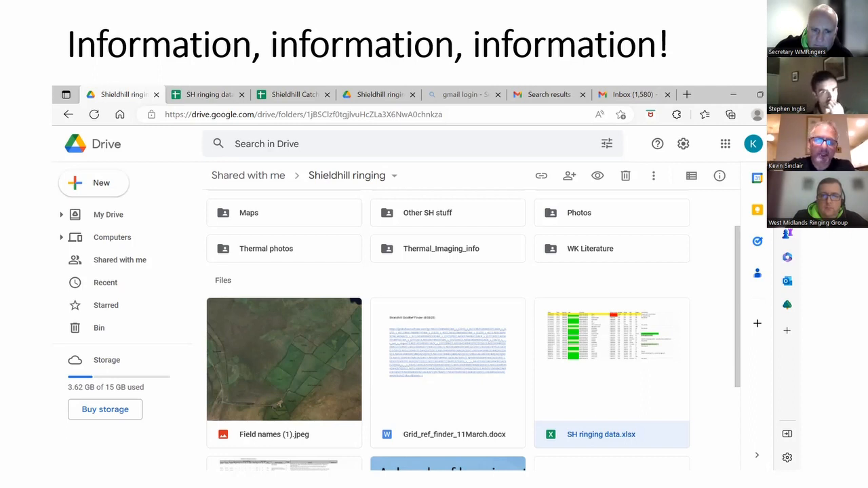So coming on to this slide here, and this really just shows you, we set up a Google Drive hub for all our information. So what you see here is just a screen capture of some of the folders that we've got there. And it's really just to give you a feel for the amount of stuff that we chucked in there. So all the good stuff that you guys have produced in terms of thermal imaging info and others, we've got a folder for that. We've got photos of the birds, various bits of literature, just a go-to place that we can tap into and look back. And then some of the other files I'm just going to bring up and give you a flavour for what we looked at.